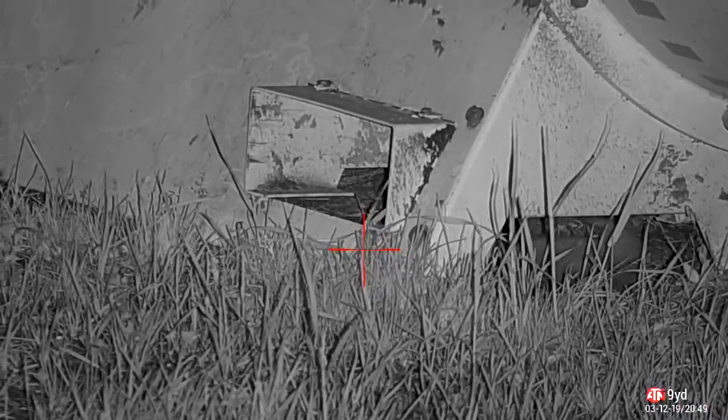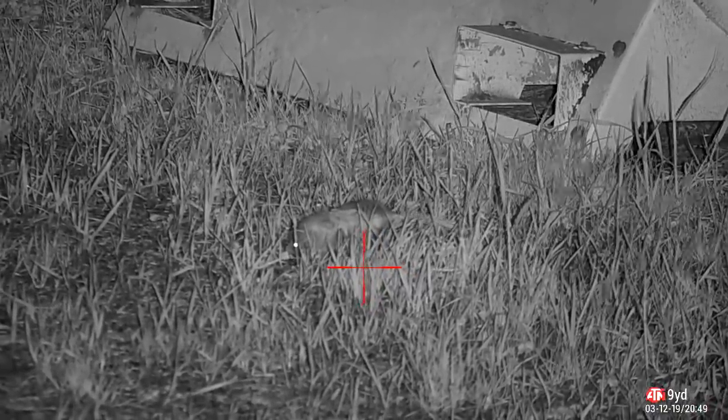Just watching that one for a little while, I can see it kicking under there and he very kindly kicks himself out. Nice clean headshot, very happy with that kill. He's probably not, but I am.